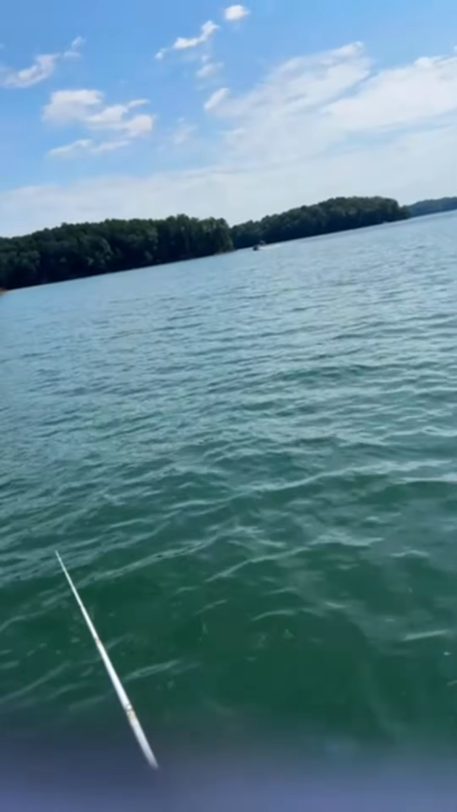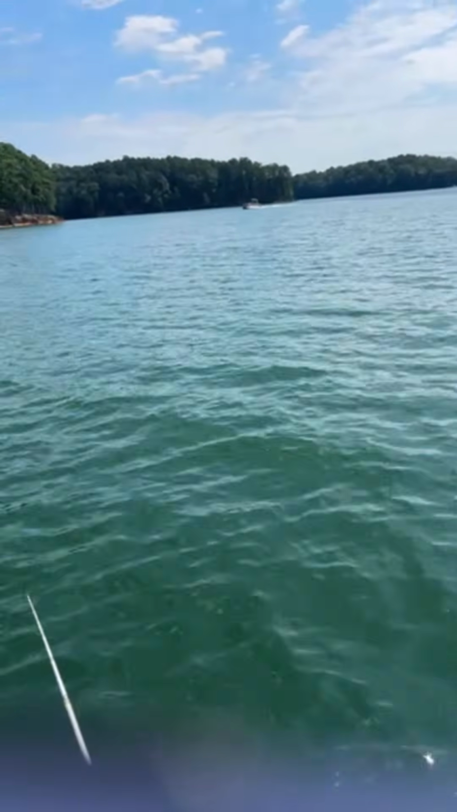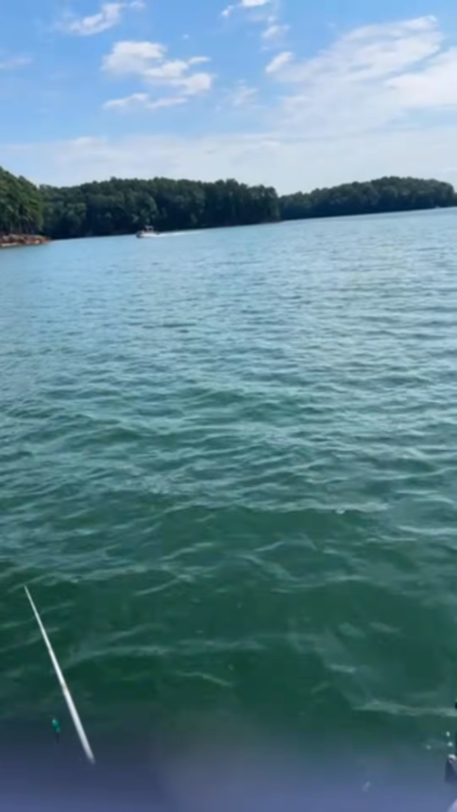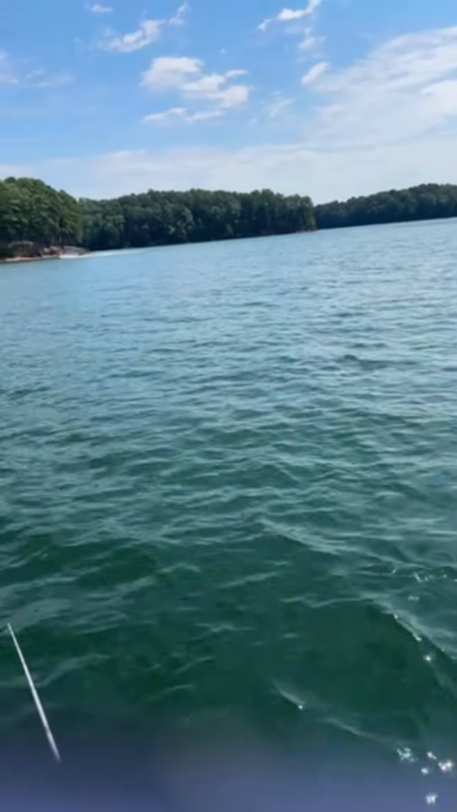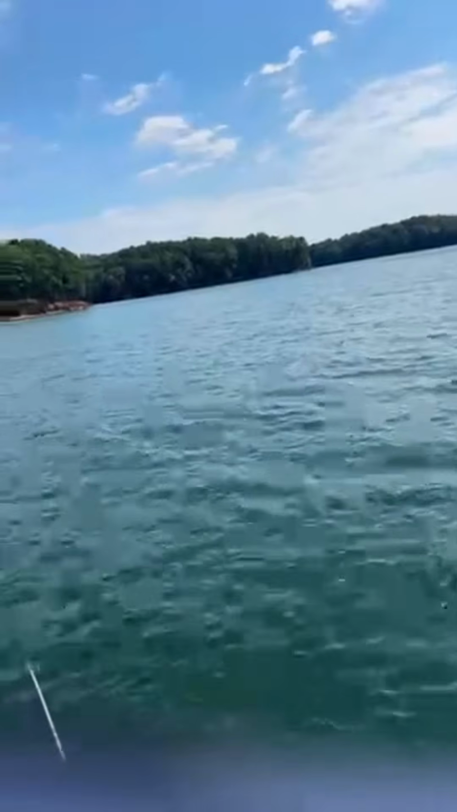Now, today I came out here for a good time. I knew it wasn't going to be a long time, but I wanted to see if I could catch something on one of those minnow baits. I'm going to have to try that a different day when I have a little more patience. I wasn't ready for it today.